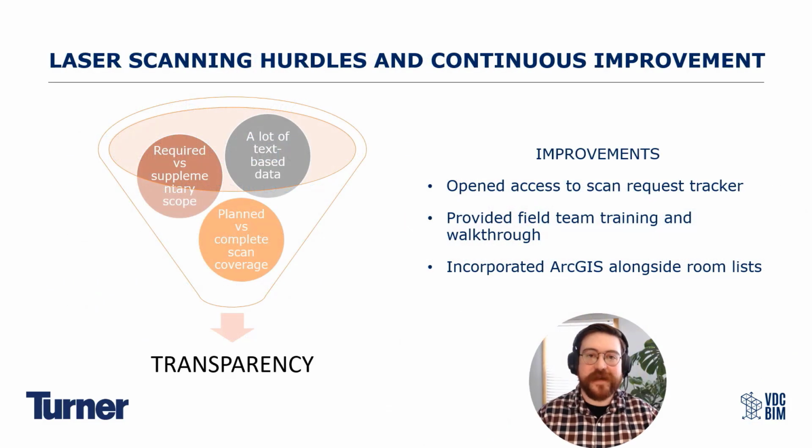All right, before we continue on the great data piece and kind of showing the bright and shinies, I think alongside the bright and shinies, it's always nice to show the lessons learned. What was the hurdle? How did you improve? How did you grow from that hurdle? So for us in laser scanning, you can see in the hopper there, probably the top 3 hurdles.